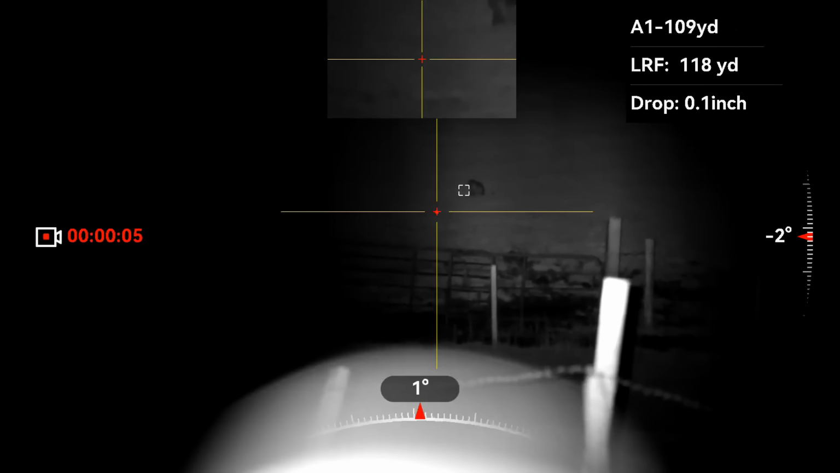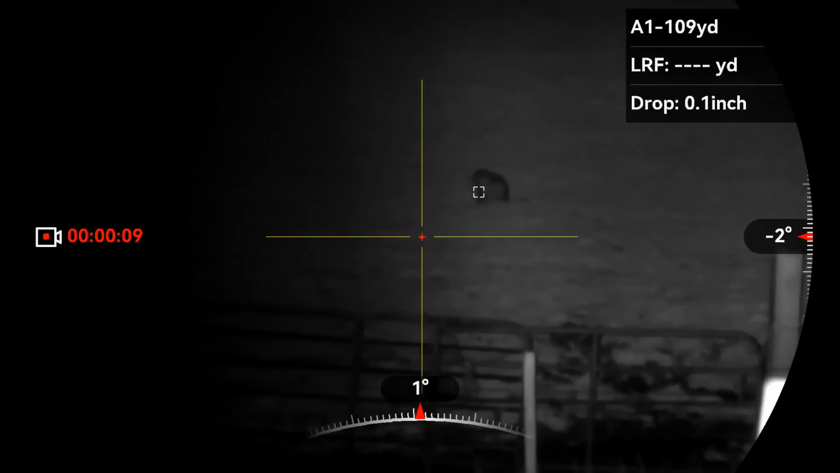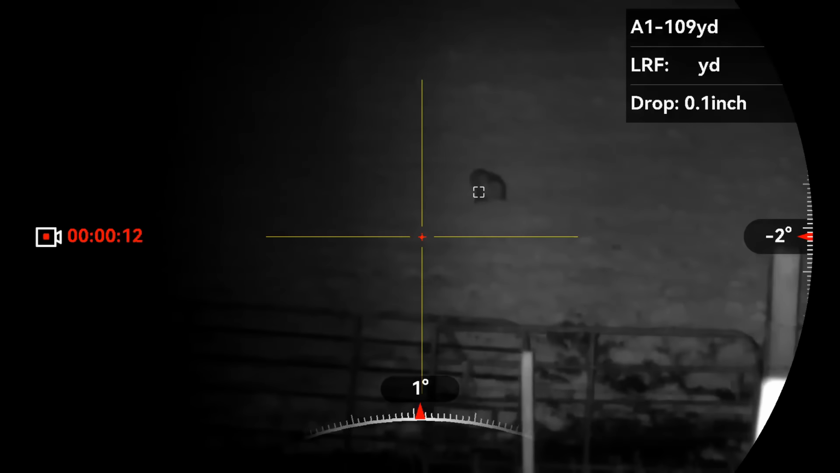The next night I was up, spotted another fox, same area, and it looked as if it was doubled over chewing at itself as well.